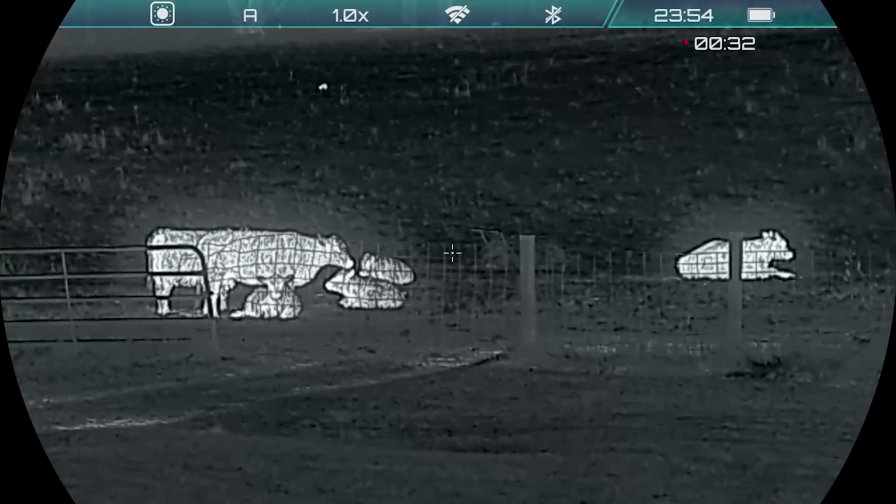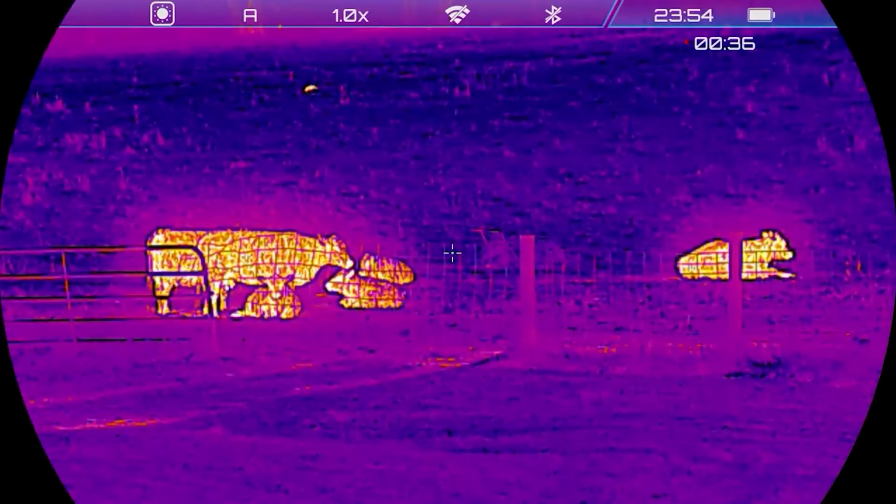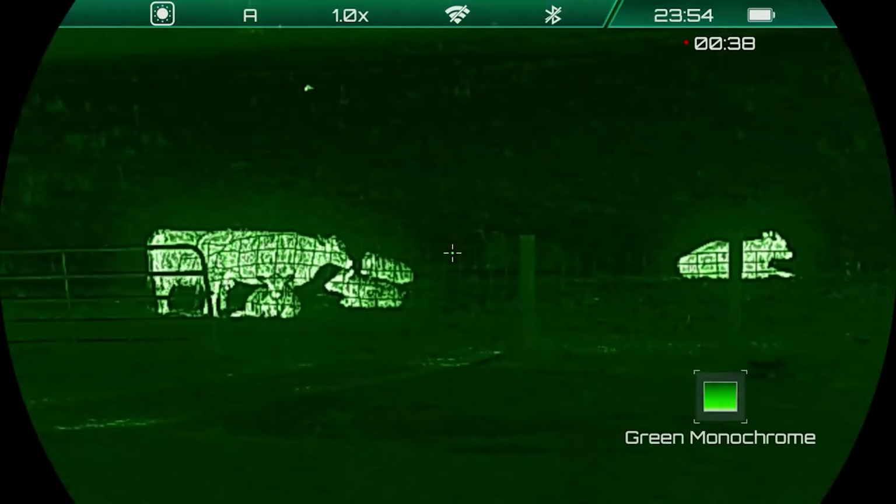The recoil rating is up to 300 Win Mag, and it has video and audio recording, and streaming to the RIX app, as well as single shot zero.